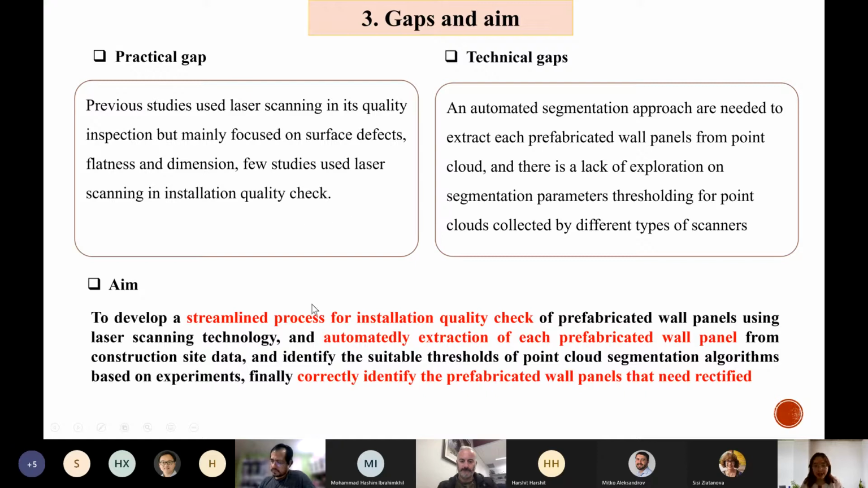So this research aims to develop a streamlined process for the installation quality check of prefabricated wall panels, and it can automatically extract each wall panel from the point cloud, and then correctly identify the prefabricated wall panels that need to be rectified.